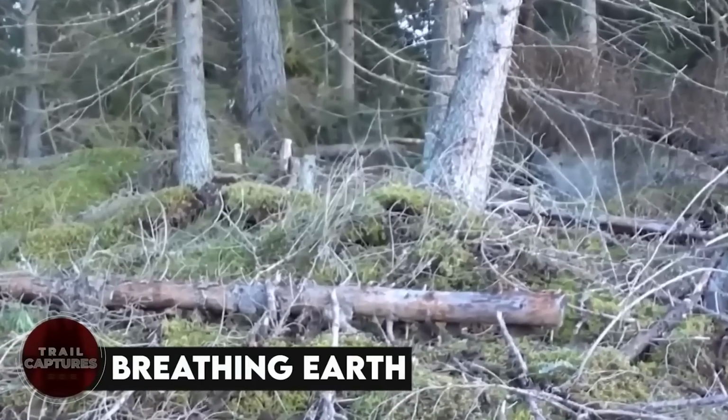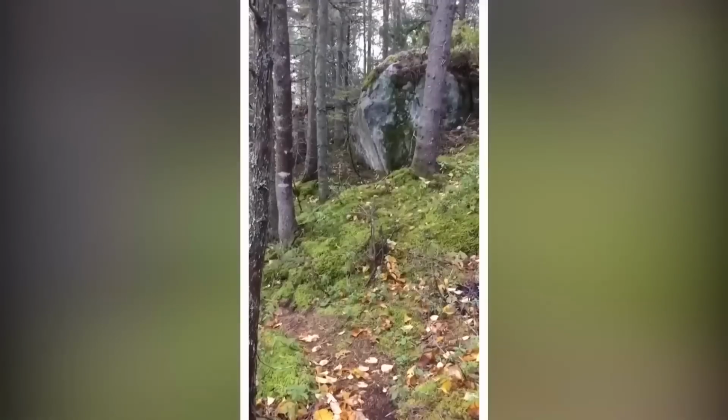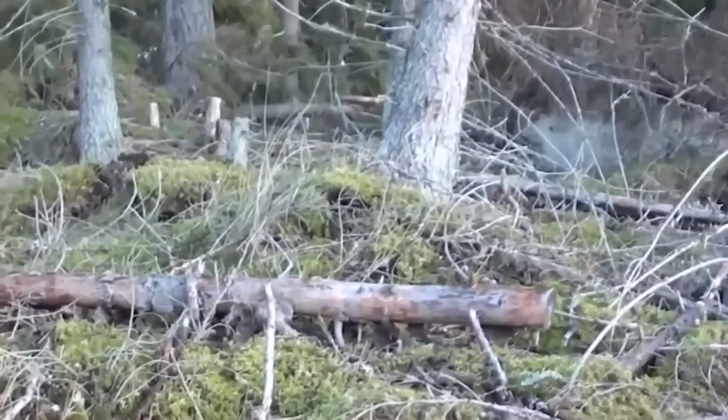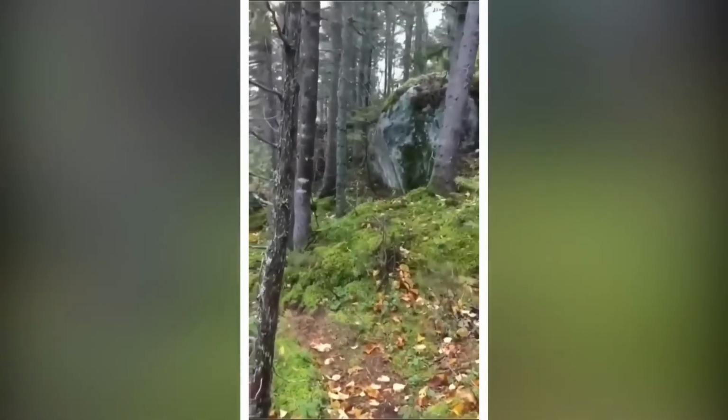Breathing earth. So there's this really weird thing that a camera caught in the forest. It looked like the earth was moving up and down, almost like it was taking a break from spinning and going around the sun. People call it the breathing earth because it's like the ground is breathing.